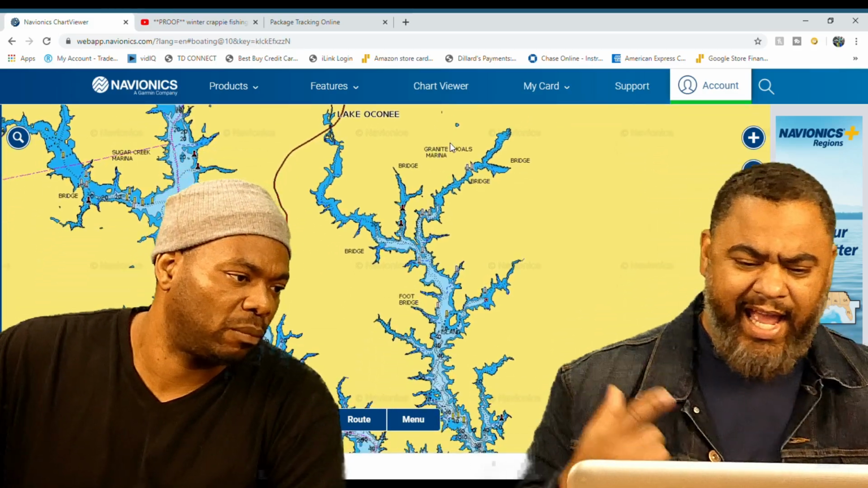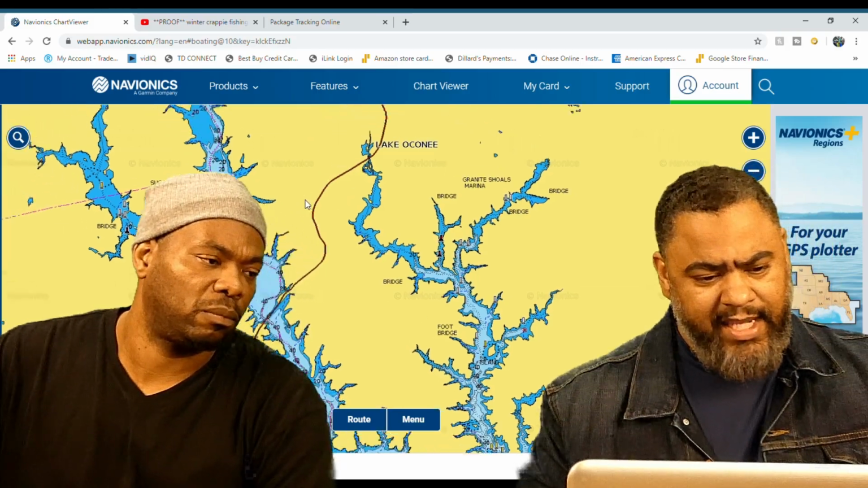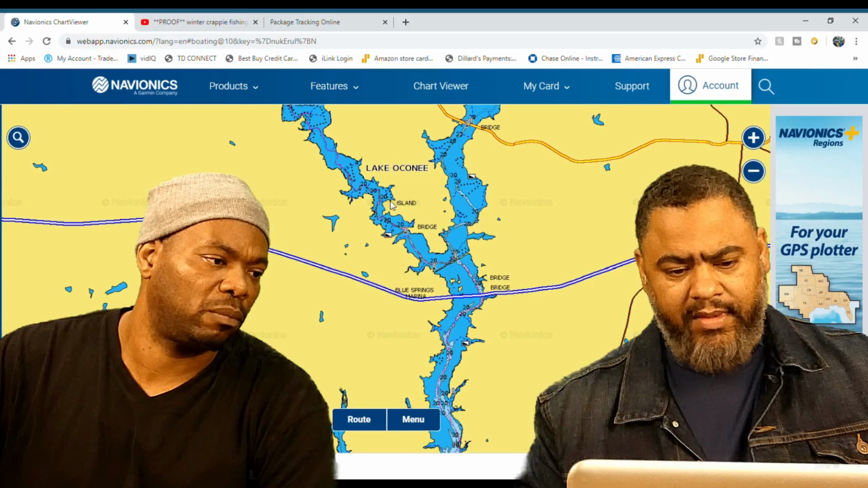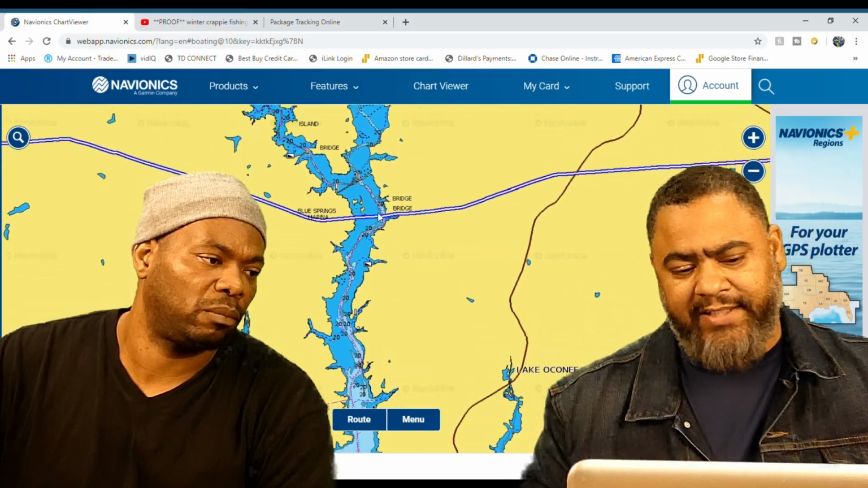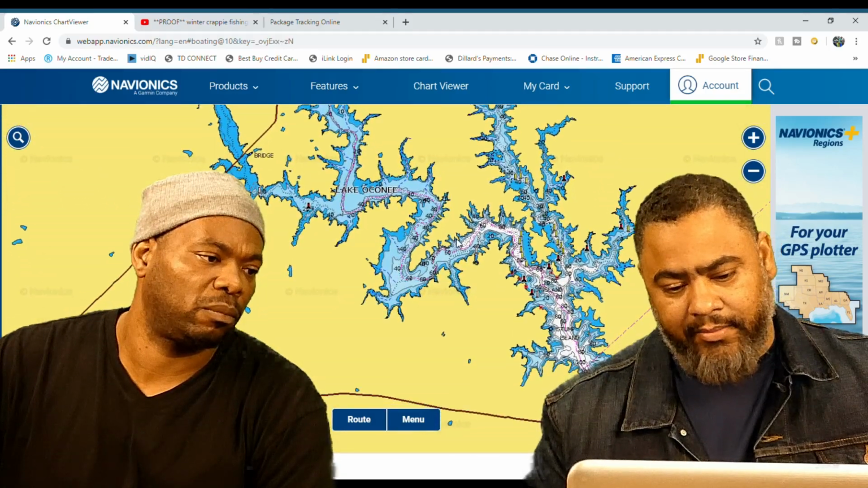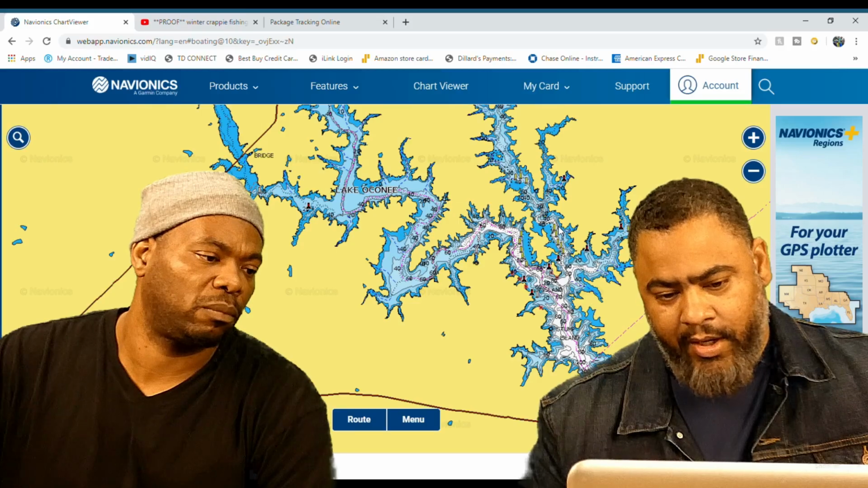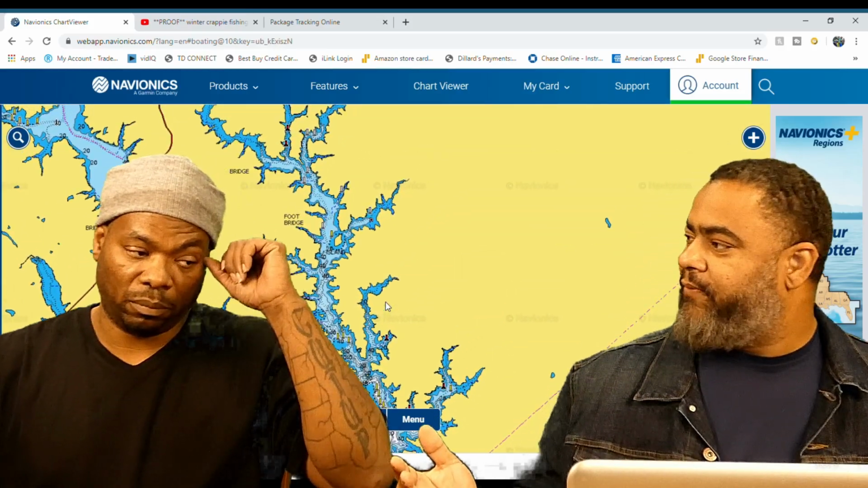So it dawned on me, I said, wait a minute now, if the water is flowing from the north end of the lake on the Sugar Creek side, that means it's flowing directly through Sugar Creek all the way down to the dam. And you can see that on the map. But the opposite side of the lake has no flow.